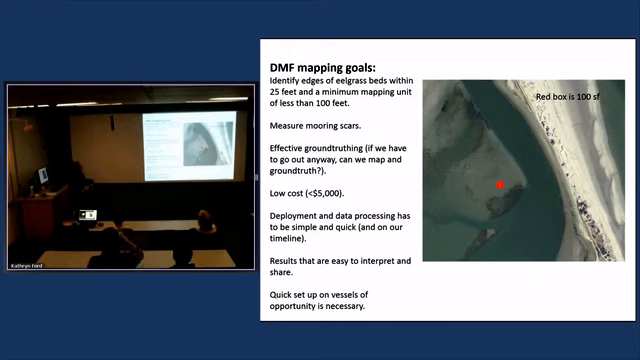We want really effective ground truthing, or efficient ground truthing might be a better word. So if we're going out and we're doing any mapping, how do we map and ground truth at the same time, logistically? We want something that's low cost. We're interested in possibly creating a network across the state, and so we'd have instrumentation and methodology that would go to harbor masters and shellfish wardens throughout the state. So it has to be low cost and basically disposable.